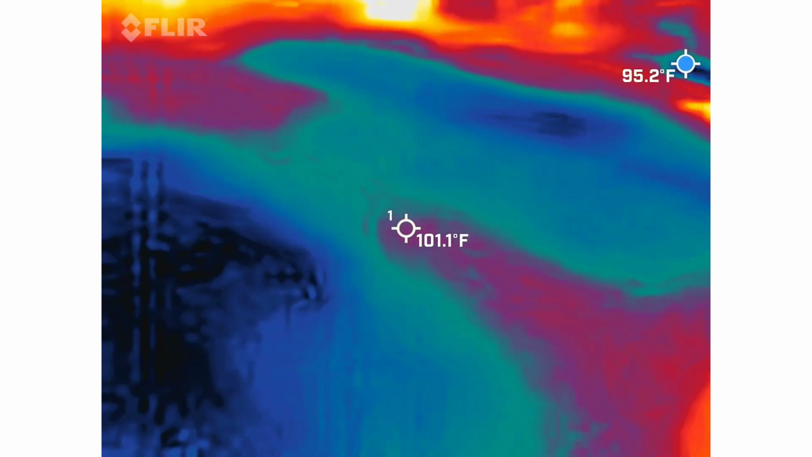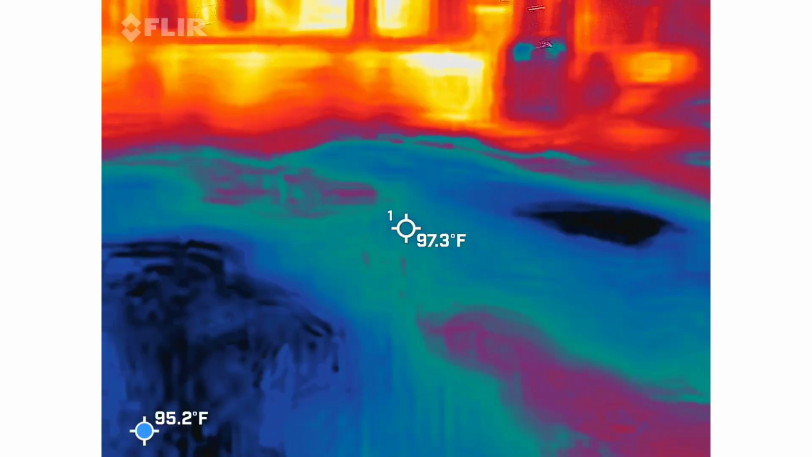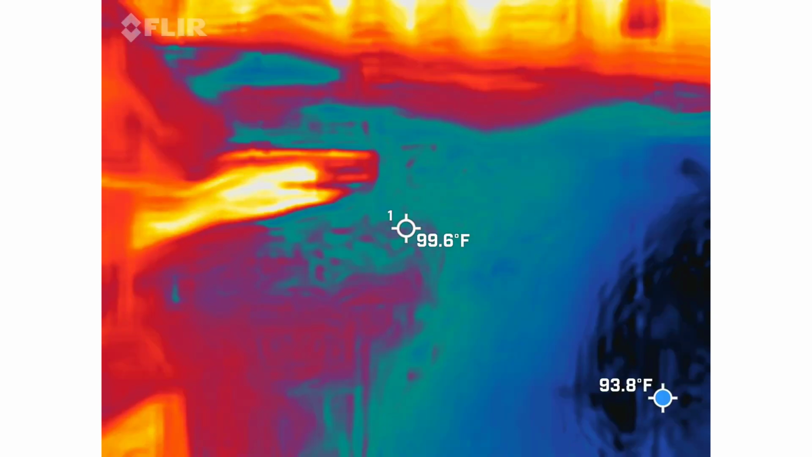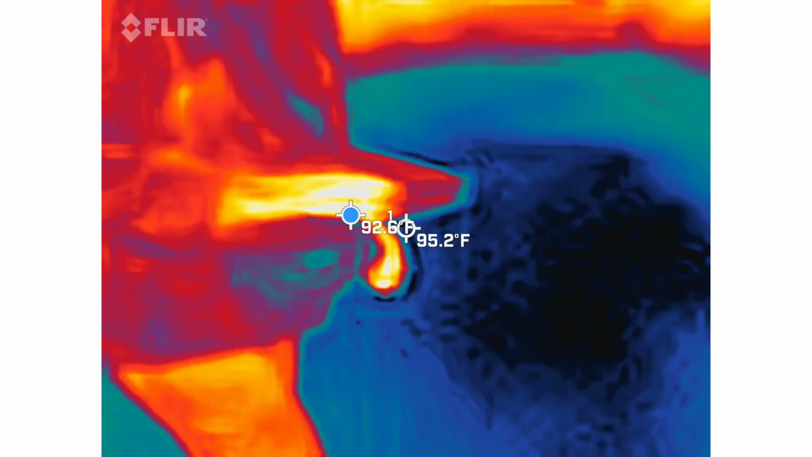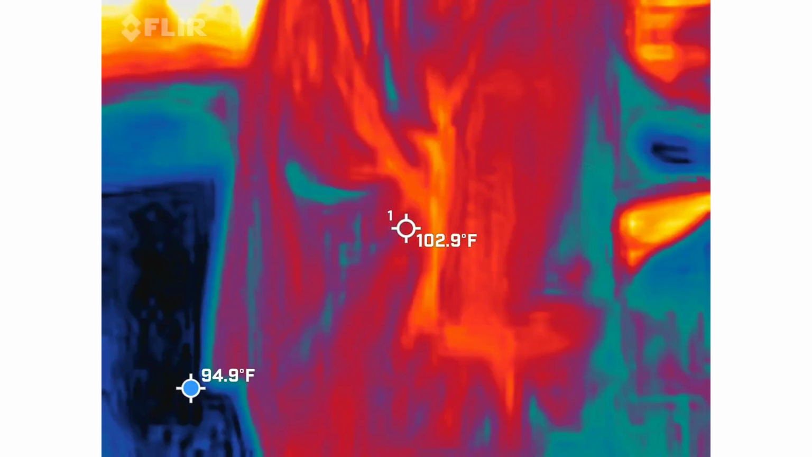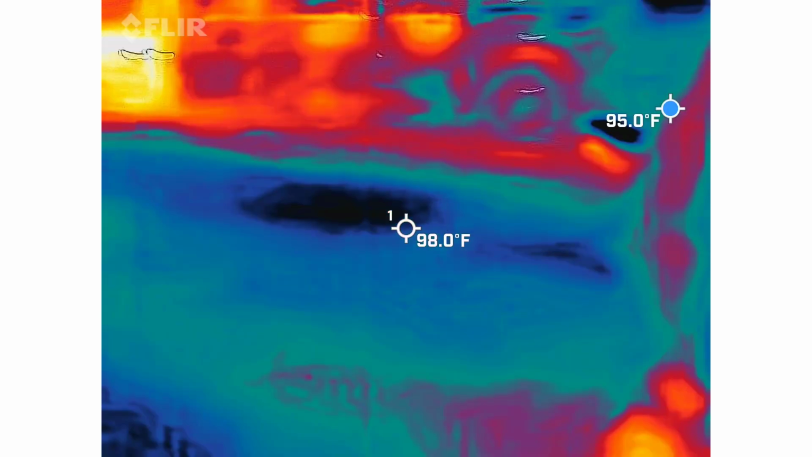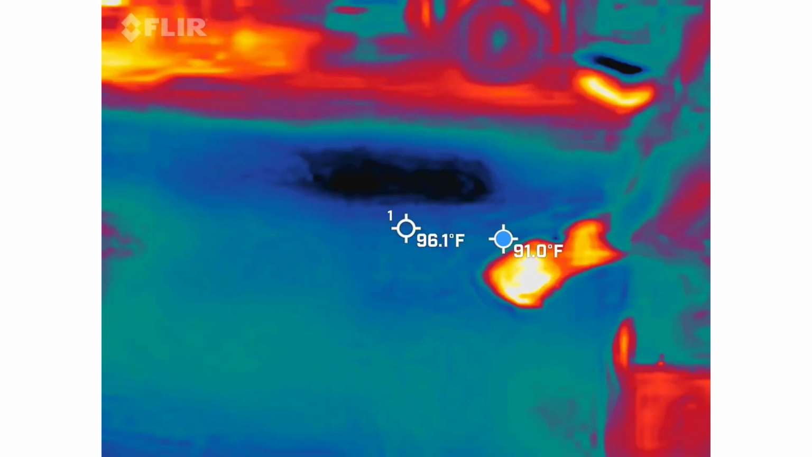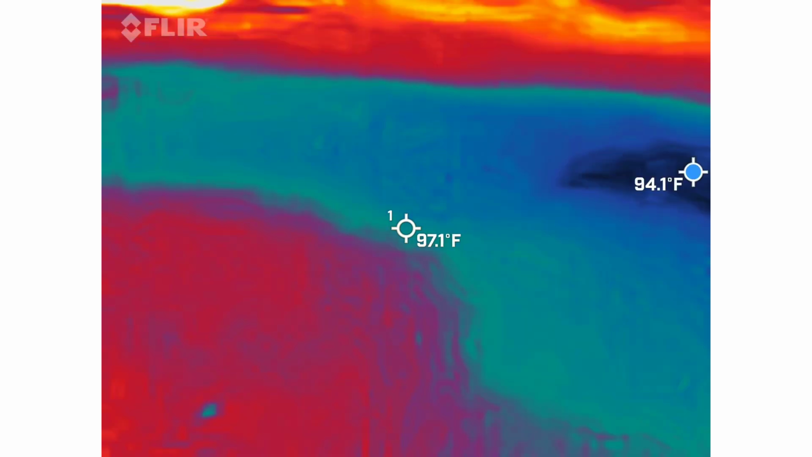It's cold. It's cold right here. It's showing up. I don't know if that means something happened here or not. It's cold as you walk over this way. On here it's showing as cold. Some cold spots.